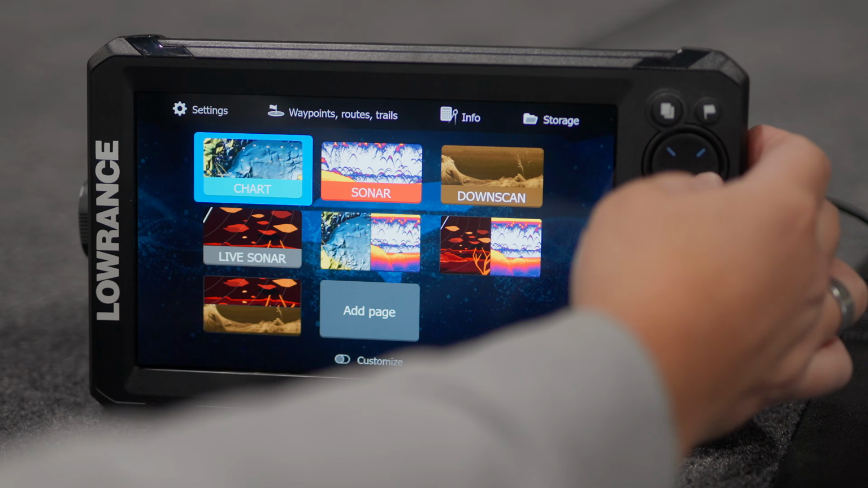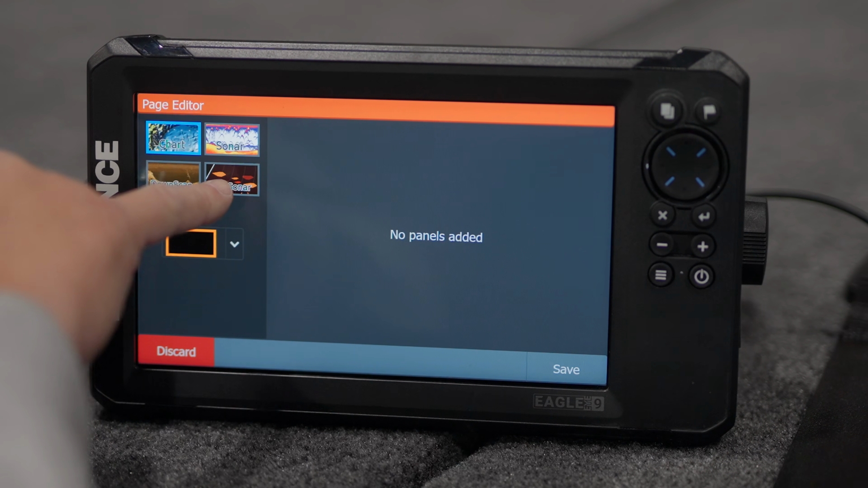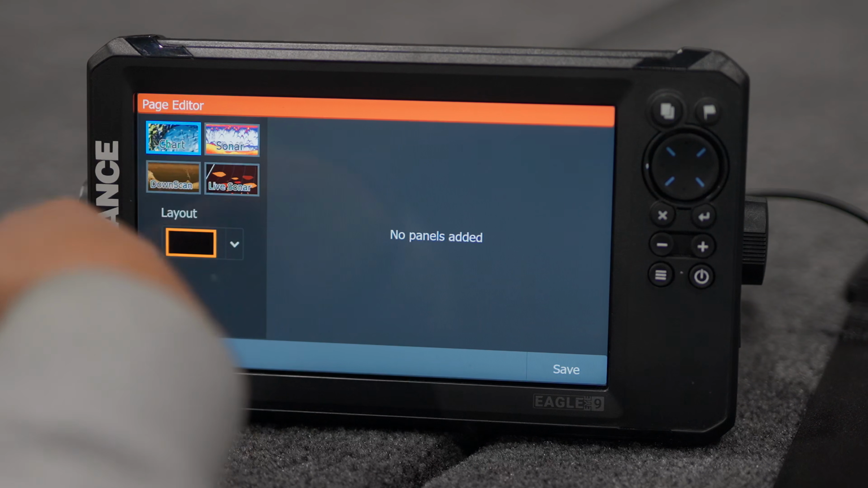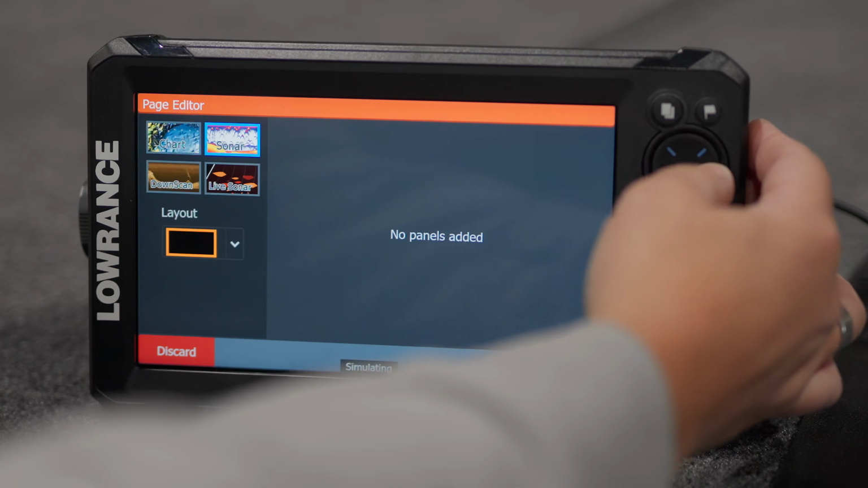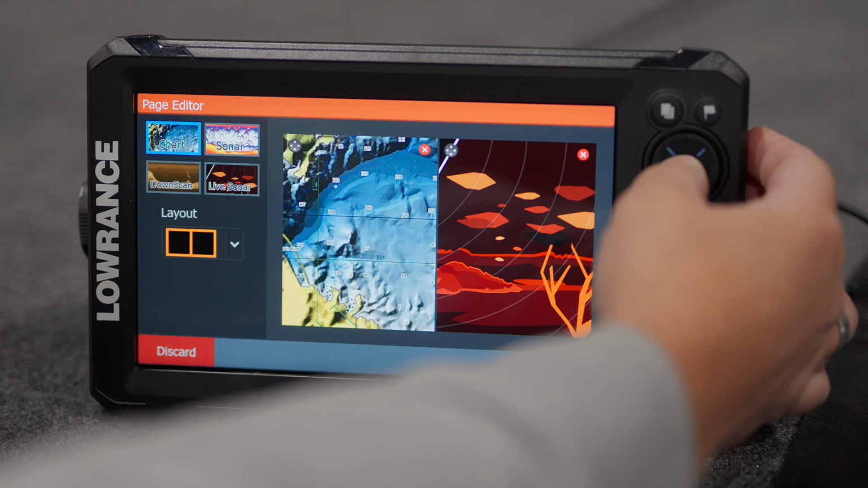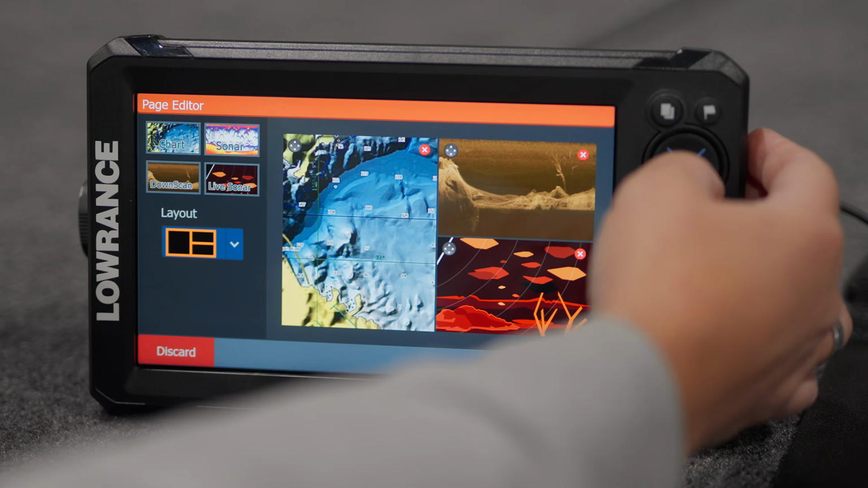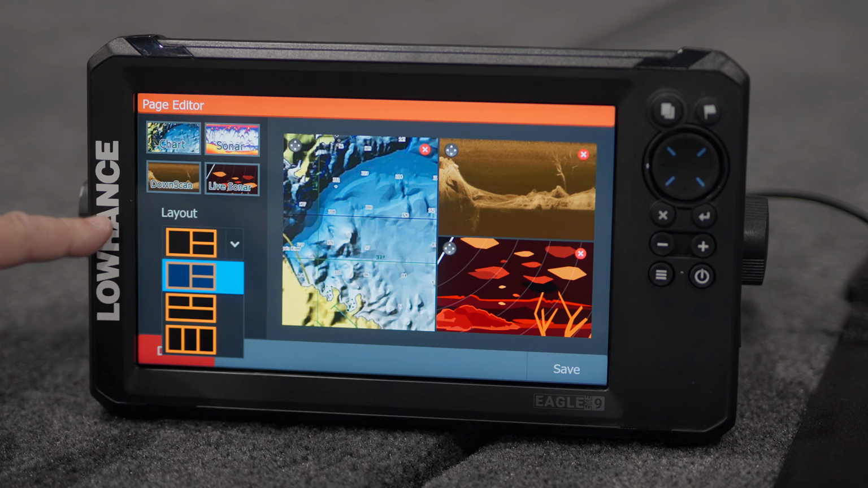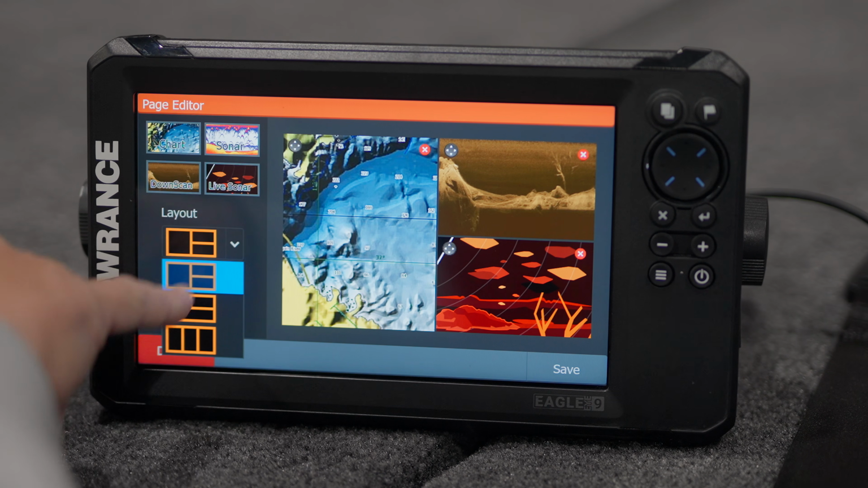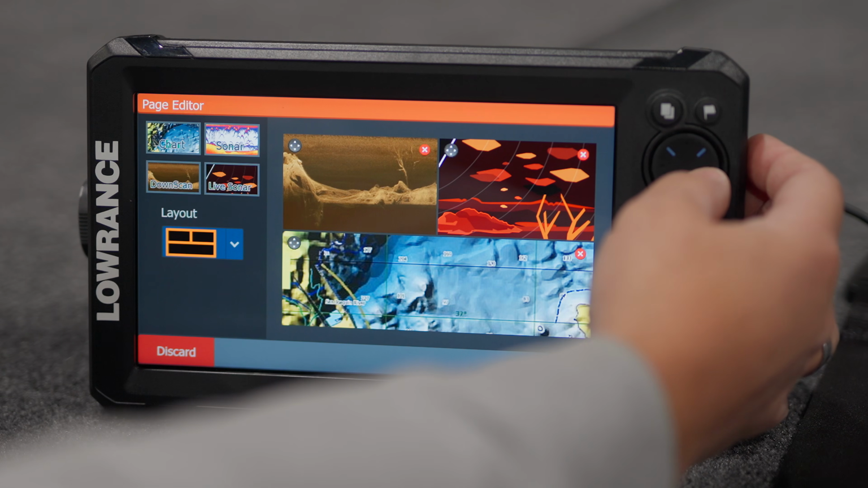But if we want to make our own, come down here to add a page. We've got chart, sonar, downscan, and then our live sonar. With live sonar we'll be able to select whether we want forward or down. But let's just go ahead and go chart. Let's go live sonar and down. Again, we've got our layout box. So we've got the different configurations that you can do, 3x3, 2 on top, 1 big on bottom. And I think that's what I want to choose here.